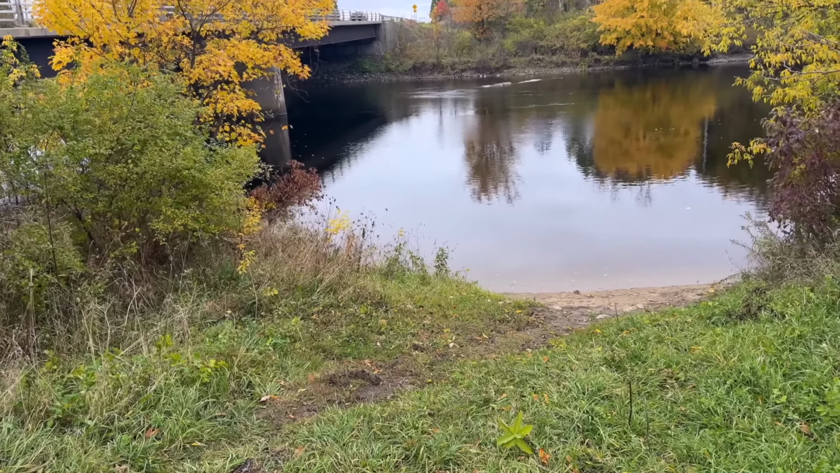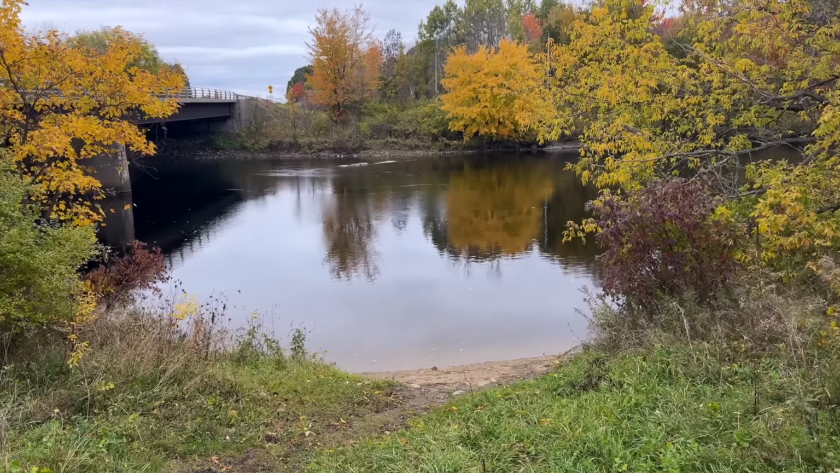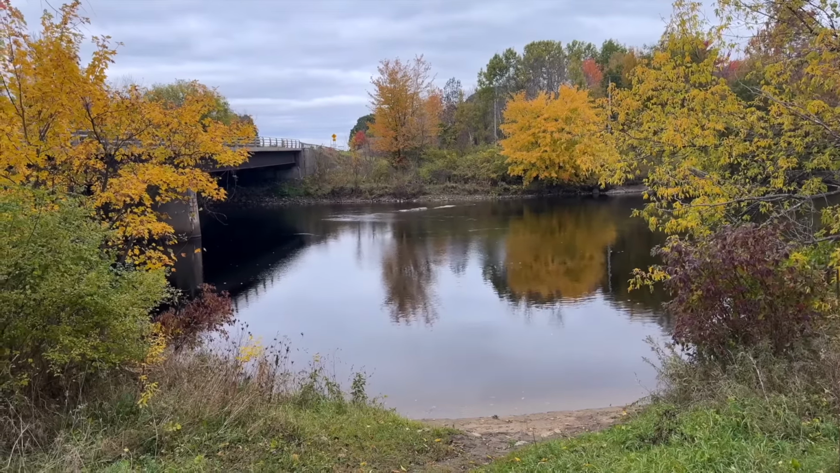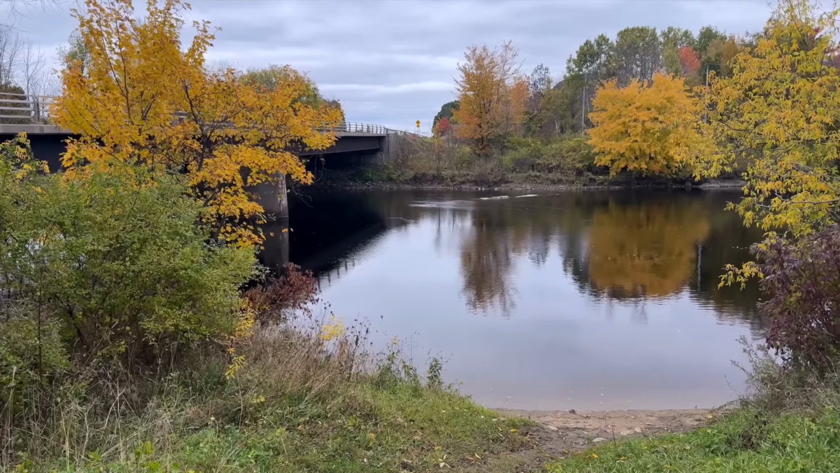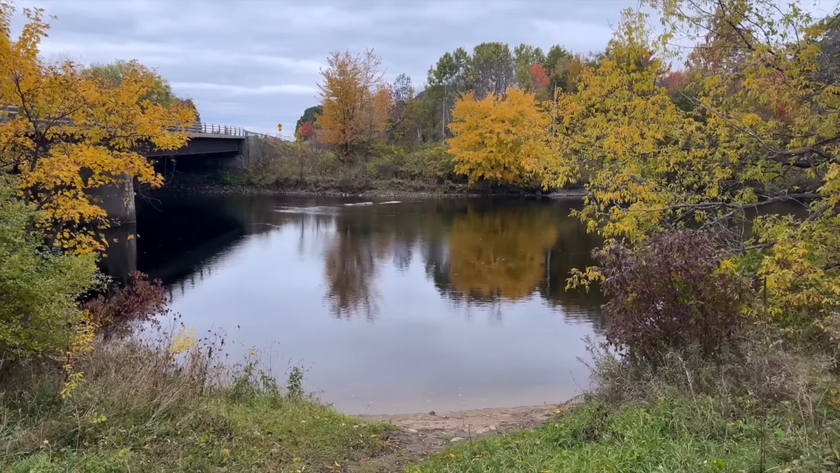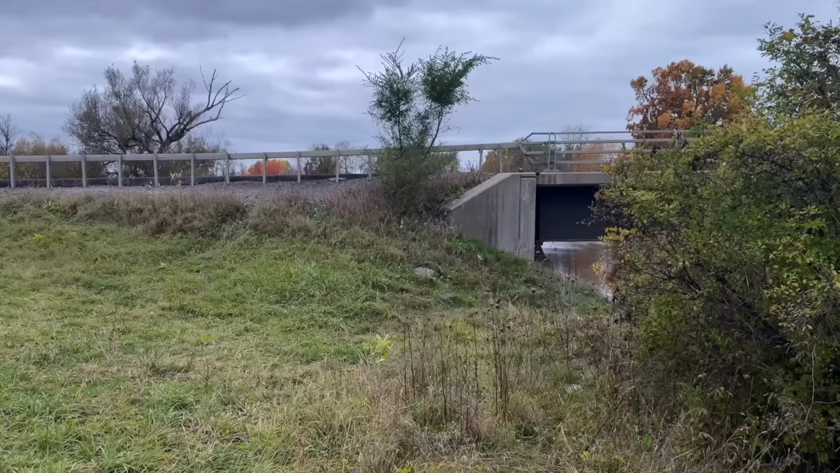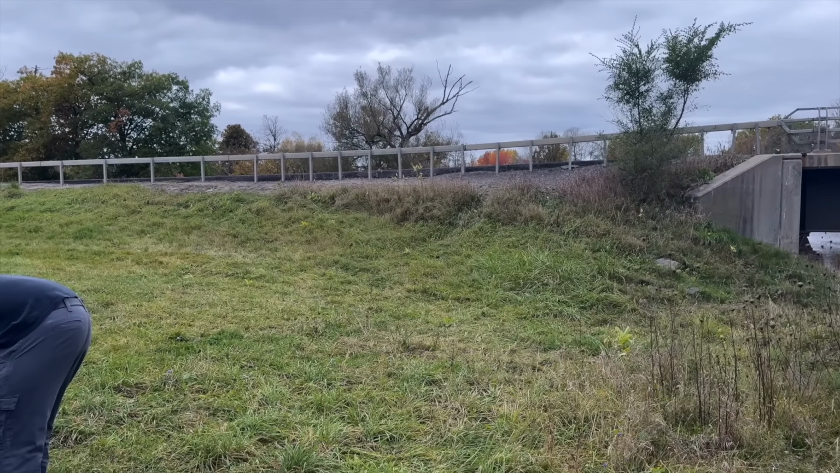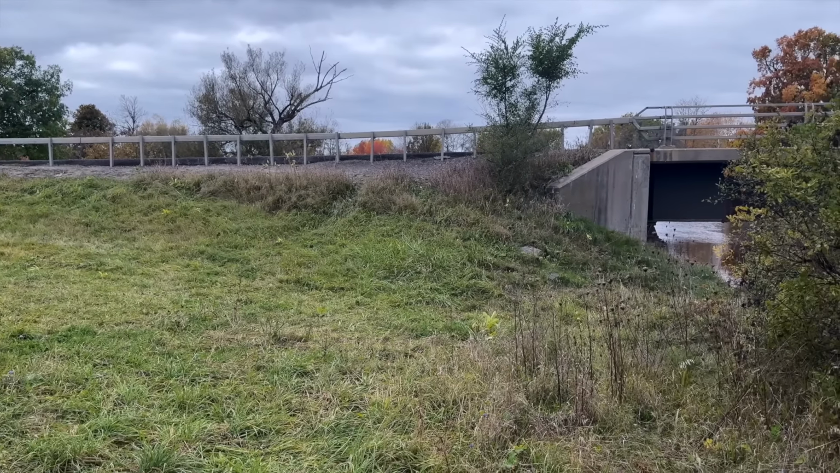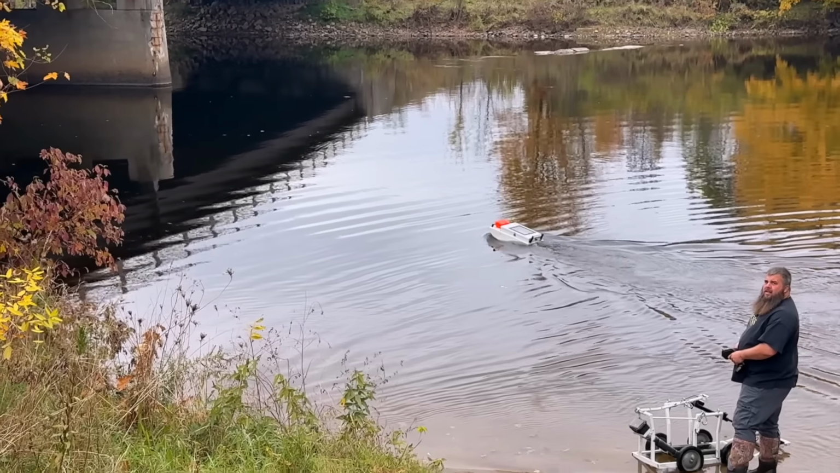So this is our first location right here. You can see the ground right here, and then the shore slowly goes down, black water. So we're going to put the little buddy in and see if we can find anything in this location. 812 also on the other side goes all the way down and runs alongside of the river. So we're going to get it all checked out. Got a signal? Yeah, I do now.